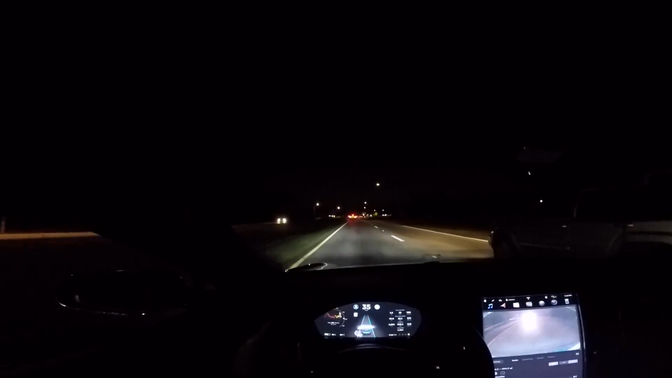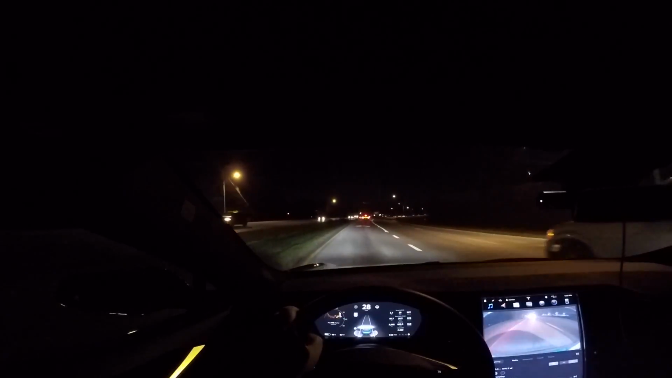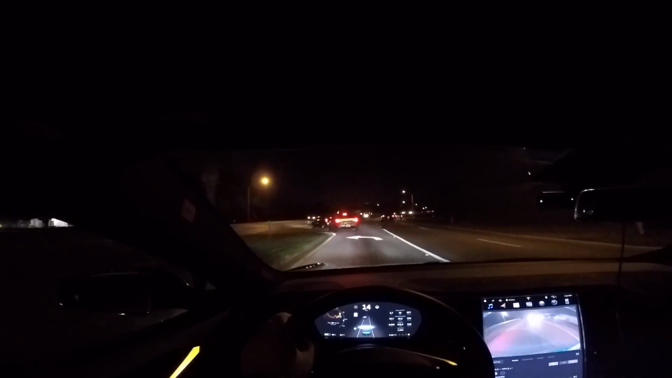Alright, so we're going to turn here, so I'm going to shut off Autopilot because over there it becomes faster, and I won't be able to use Autopilot anyway. Although this is the perfect road for it.